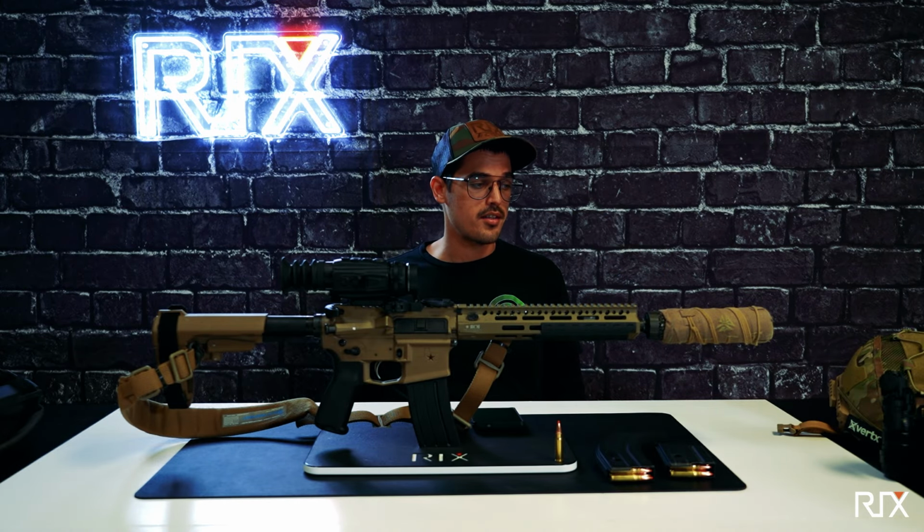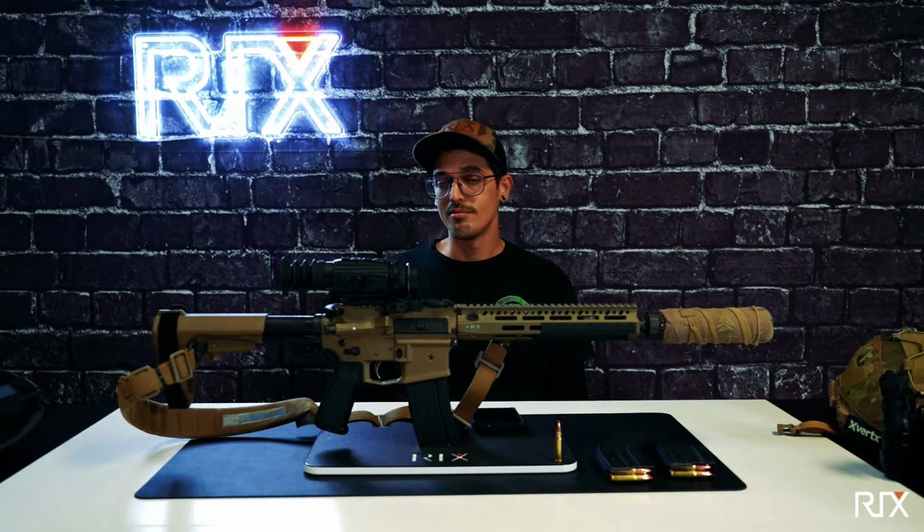Night vision and thermal together. Thermal gives you quick target acquisition, lets you know when there's a hot target there. Night vision is actually really good when it comes to knowing what you're looking at almost immediately. The resolution on night vision is much better than what you would expect out of most thermal units. That said, if a target's close enough, thermal's just as good.